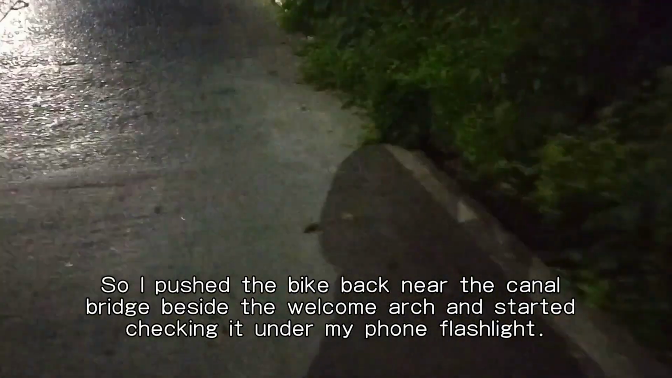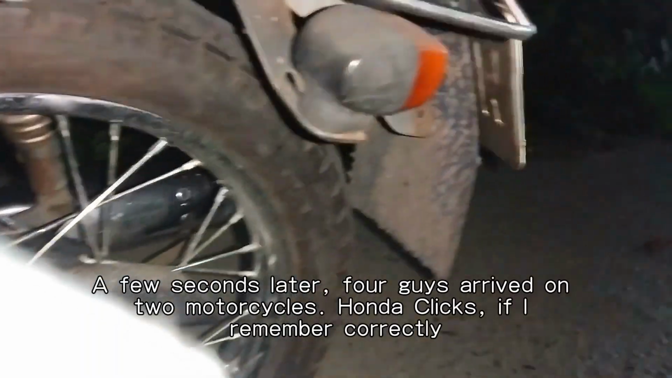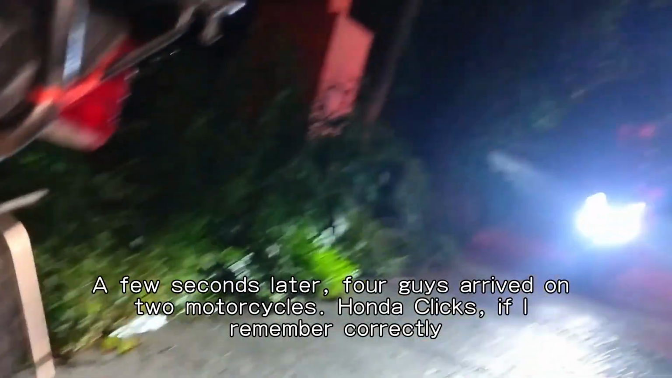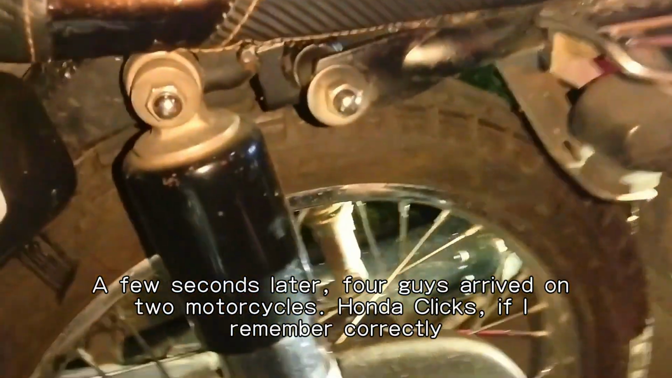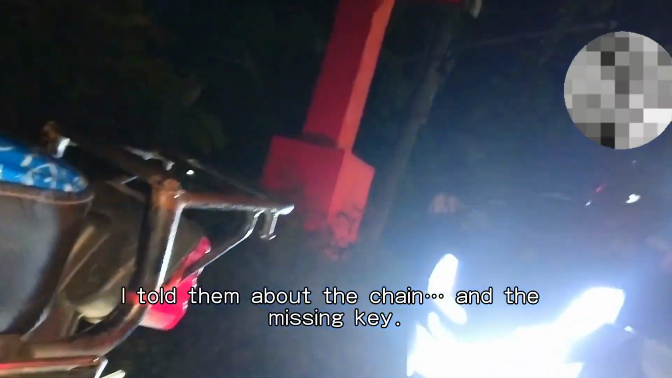Luckily, the chain was still there, so I pushed the bike back near the canal bridge beside the welcome arc and started checking it under my phone flashlight. A few seconds later, four guys arrived on two motorcycles, on Clicks. If I remember correctly, they asked me what happened. I told them about the chain and the missing key.